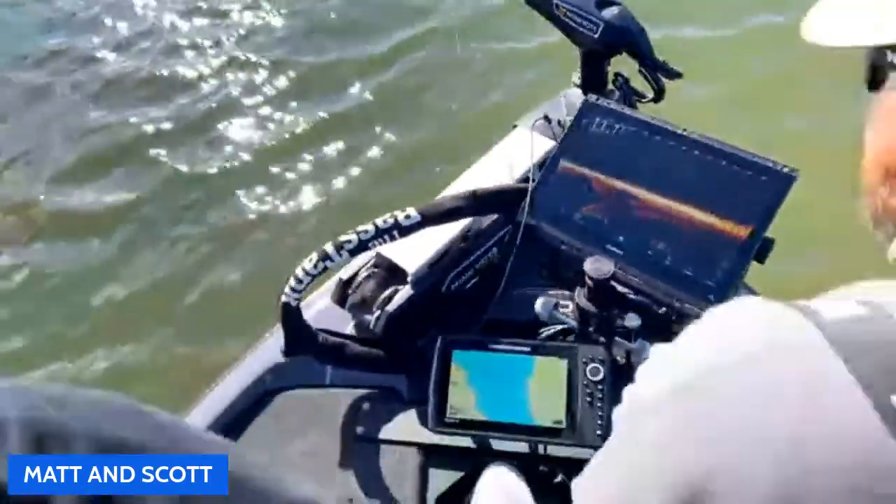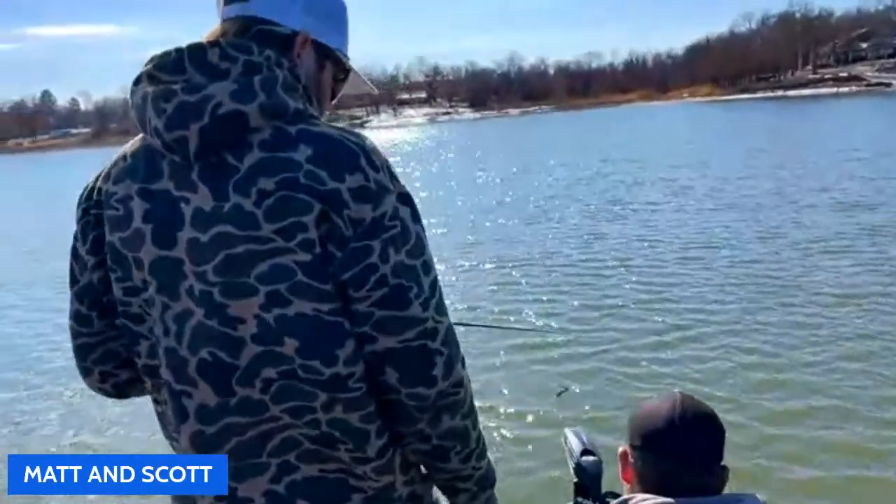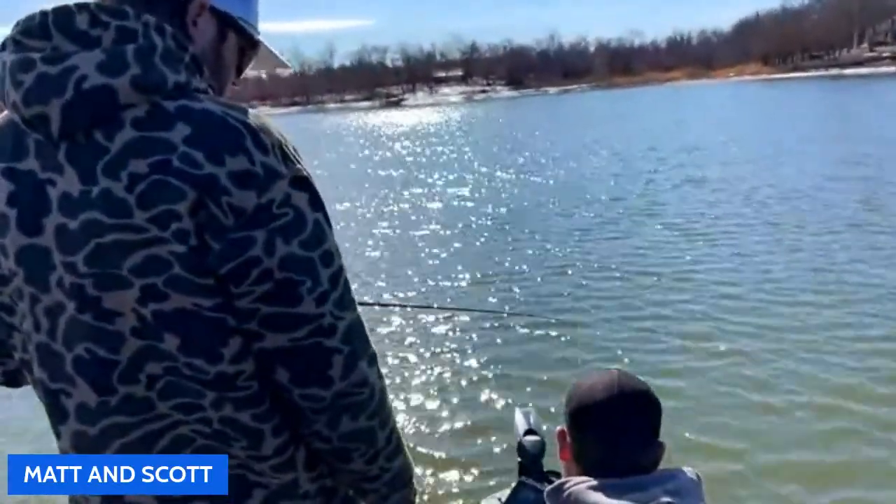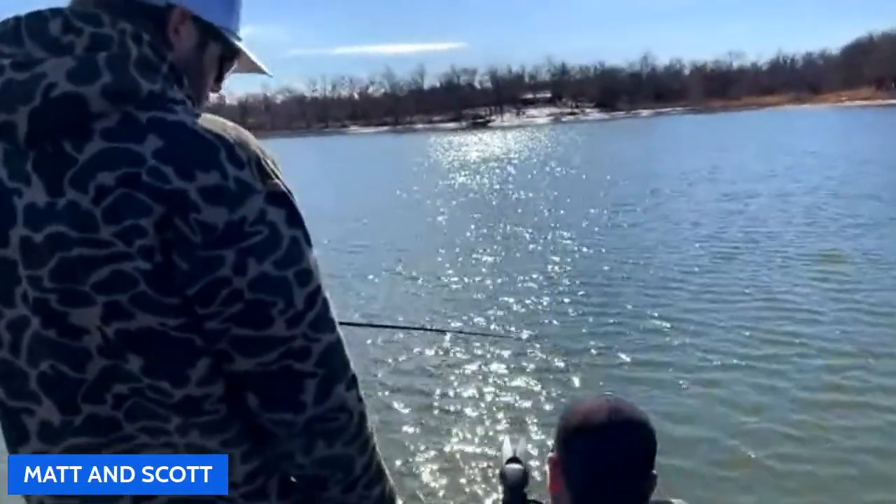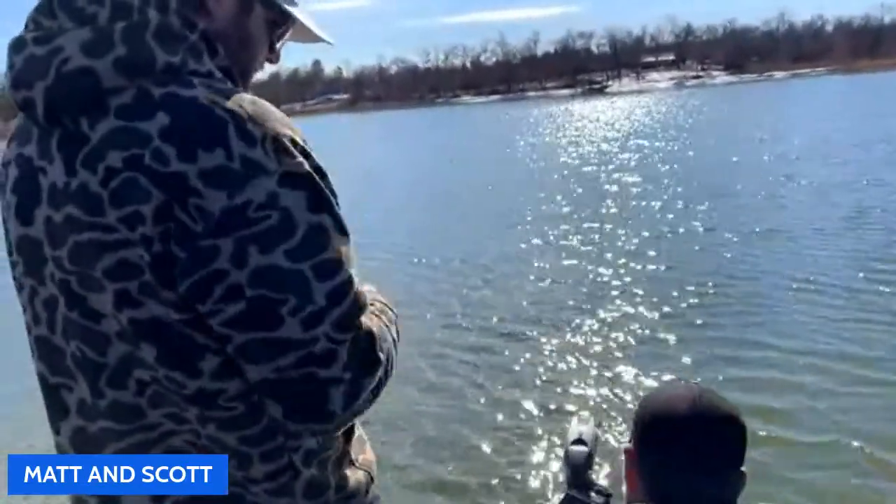So Austin, you've got the speed up here. I don't want the speed. This is in the overlay data, so we've got the water temp. I do want the water temp. Can we trade the water temp for the speed? Absolutely. There we go. Do you want your depth up there? No, I don't want the depth. Is there anything else you want up there? That's perfect.